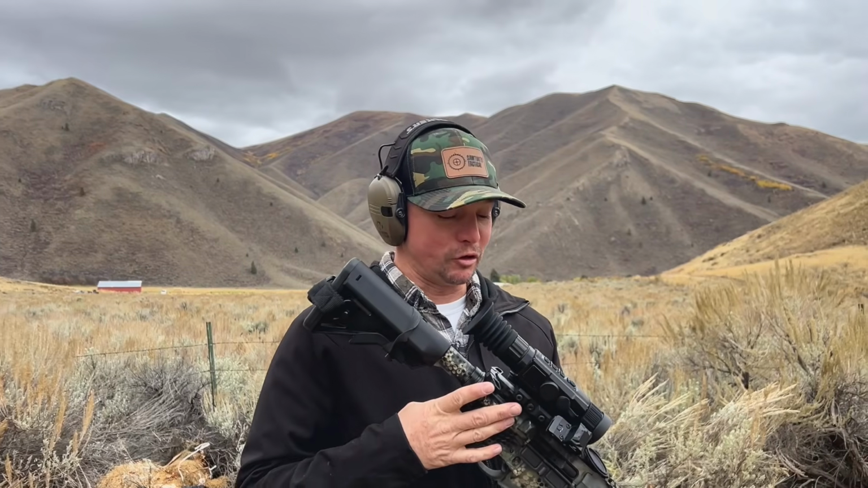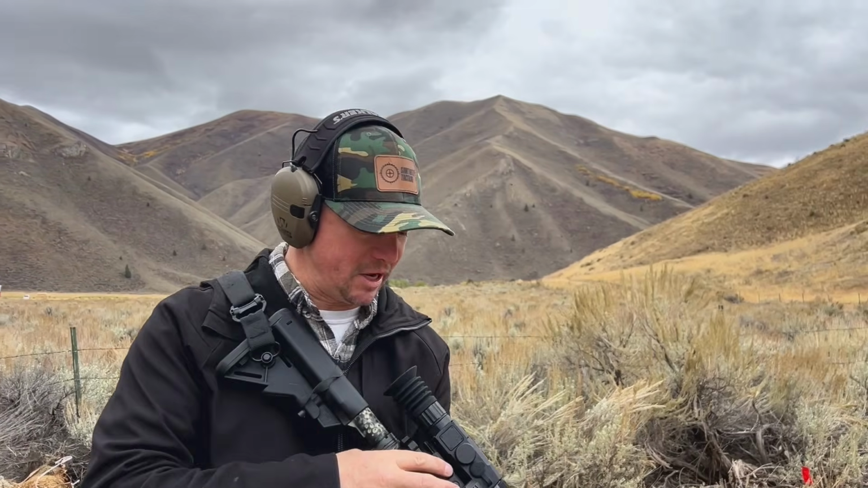We got a new thermal from DNT. This is the Hydra 225R. One of the coolest things about it though are these new mounts from DNT. So I can run a thermal with an offset red dot. So we're gonna do some offhand shooting.